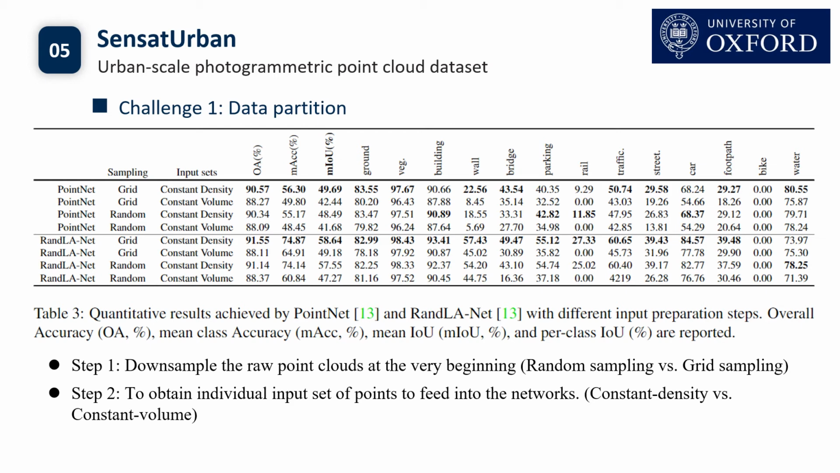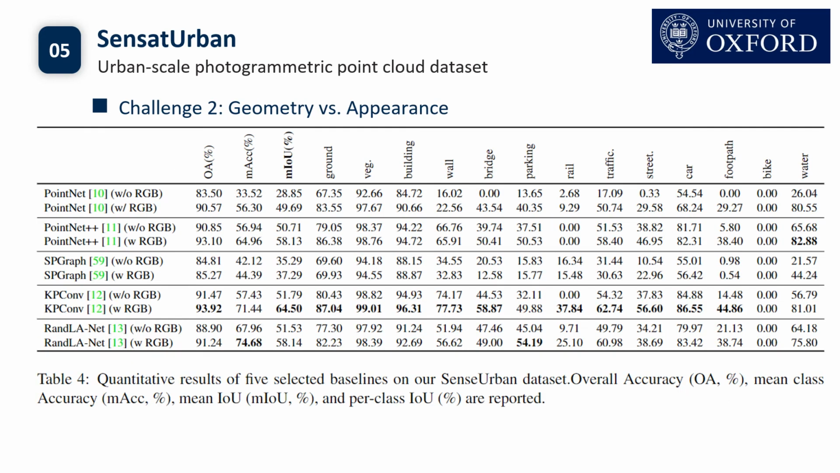From the results we can see that, first, both PointNet and RandLA-Net-based baselines achieve much higher scores when the input sets are density constant, compared with cases where the input sets have fixed volume. Second, using grid downsampling to reduce the raw 3D point clouds demonstrates marginally better results than random downsampling for both PointNet and RandLA-Net. One of the key differences between our SensatUrban dataset and the existing LiDAR-based ones is the availability